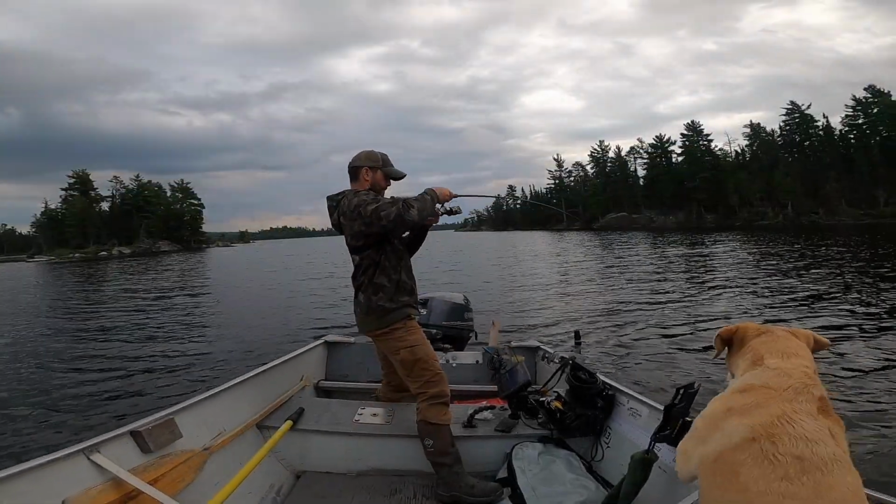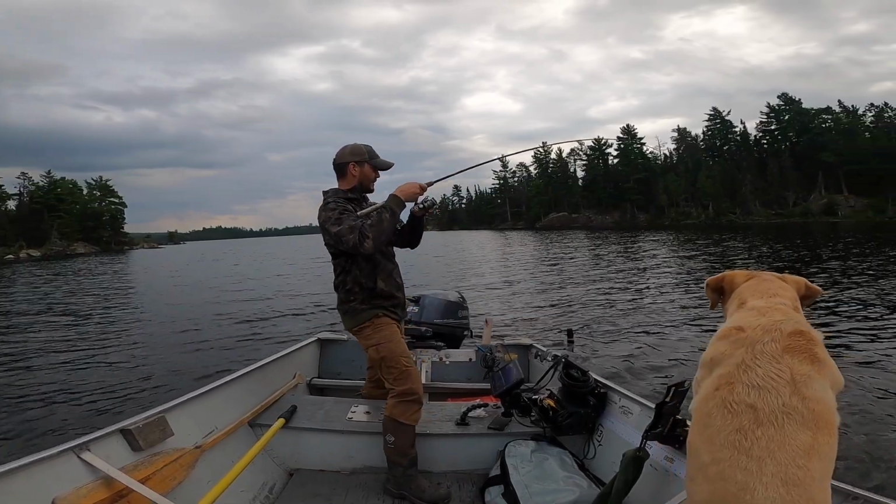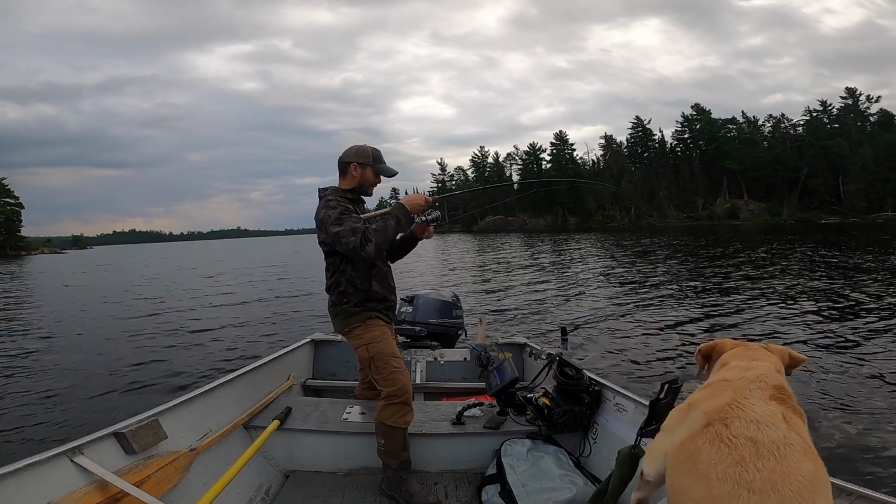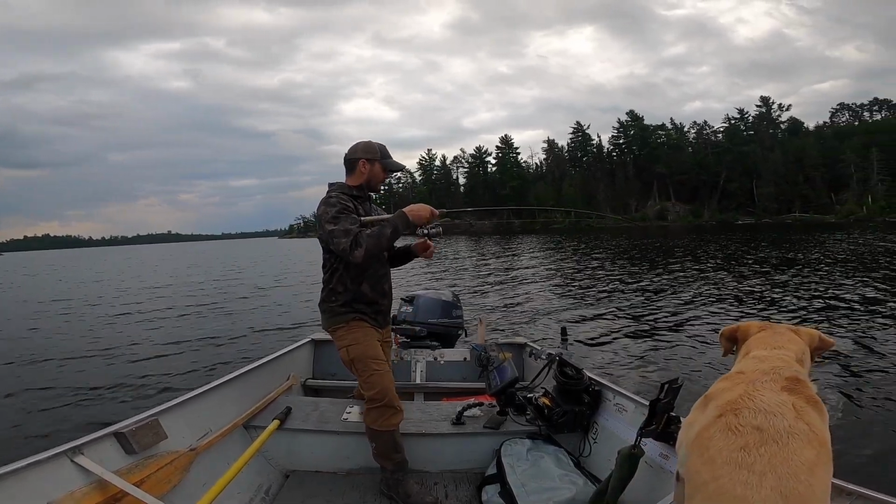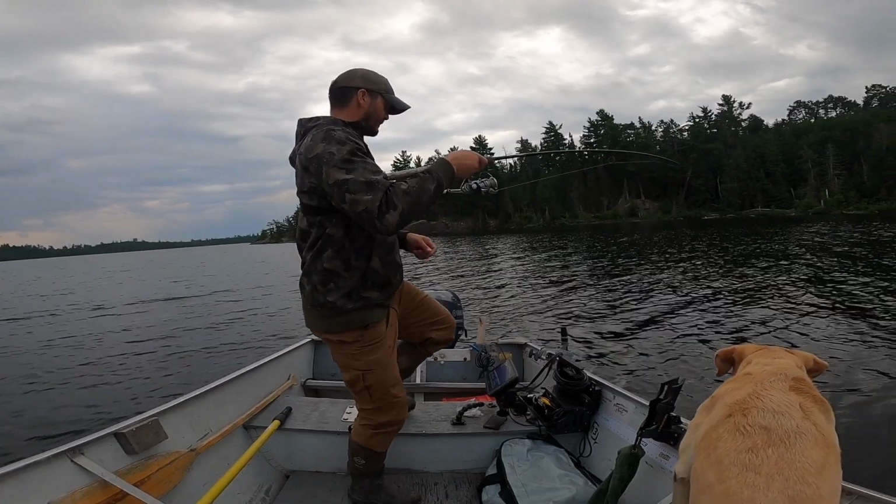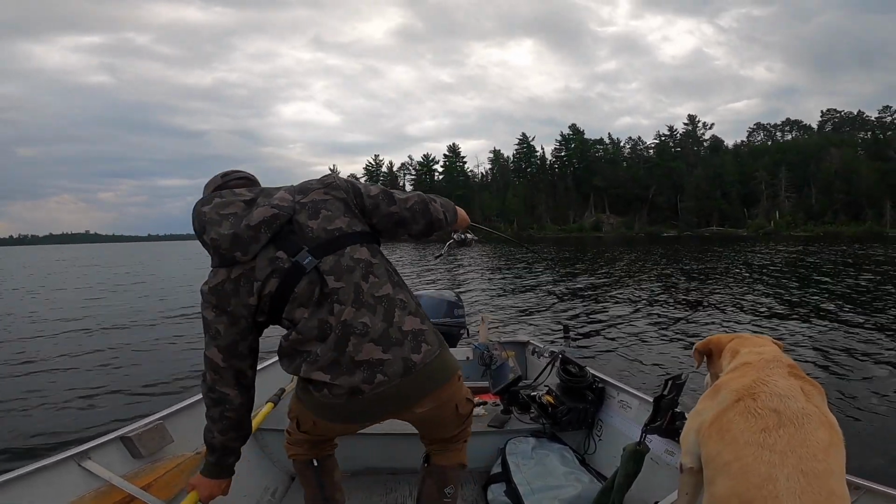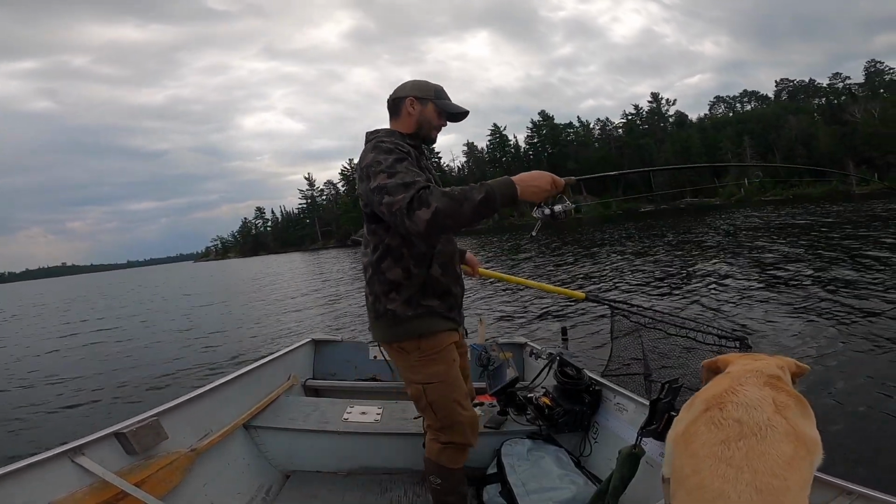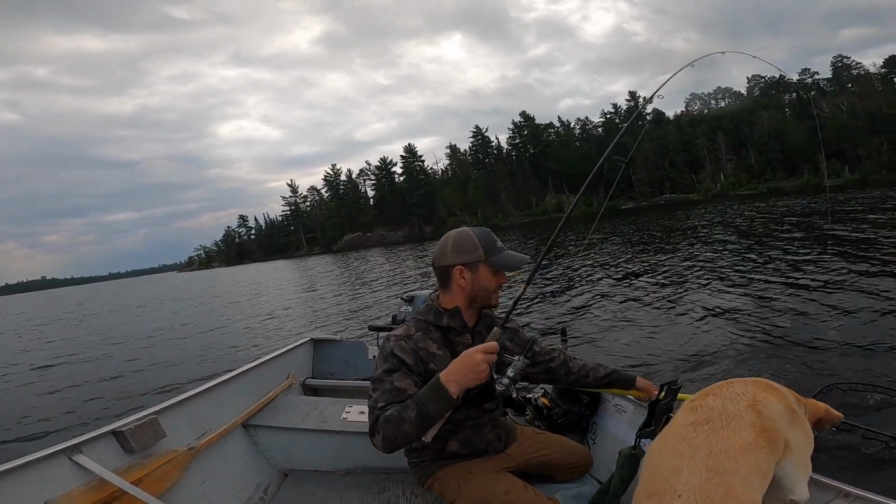Okay, there's one. That's a better fish. A lot of weight to this one. Oh, that's a good one. What do you think, Deke? You think so? There's 3 or 4 on the graph right now too, cruising around. This is a nice heavy fish. Another quality walleye. Look at that. Gonna net this one. It's a big head on that one.